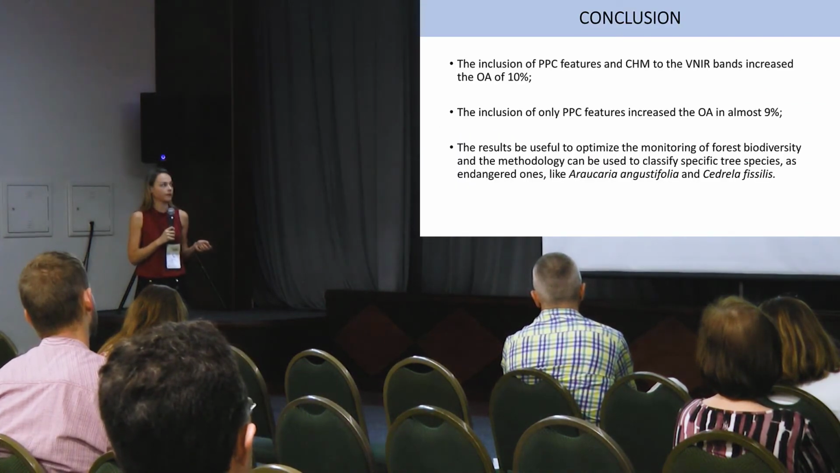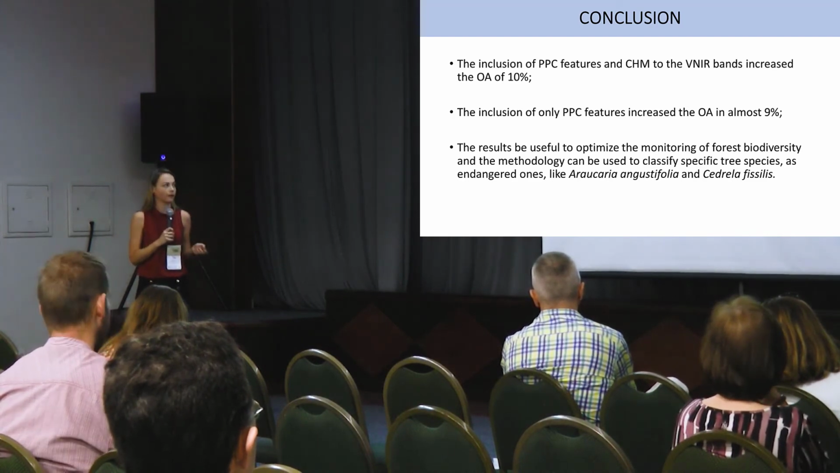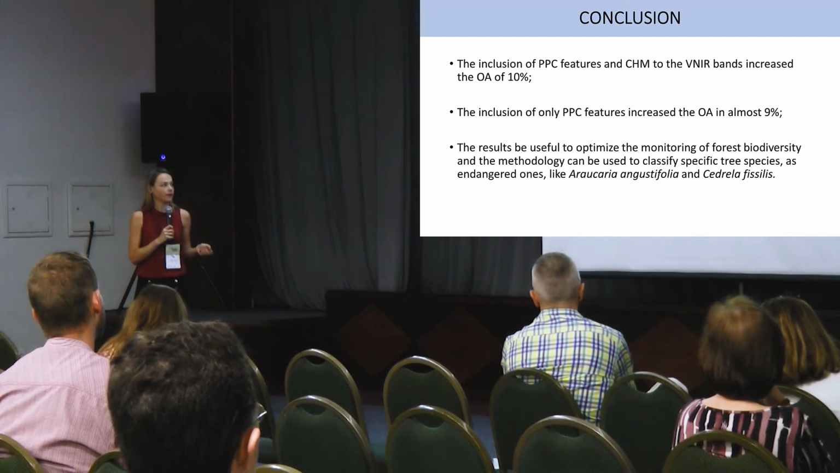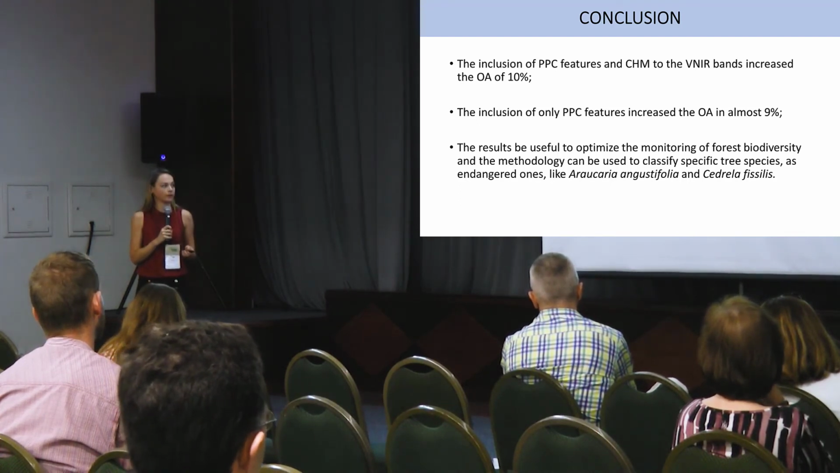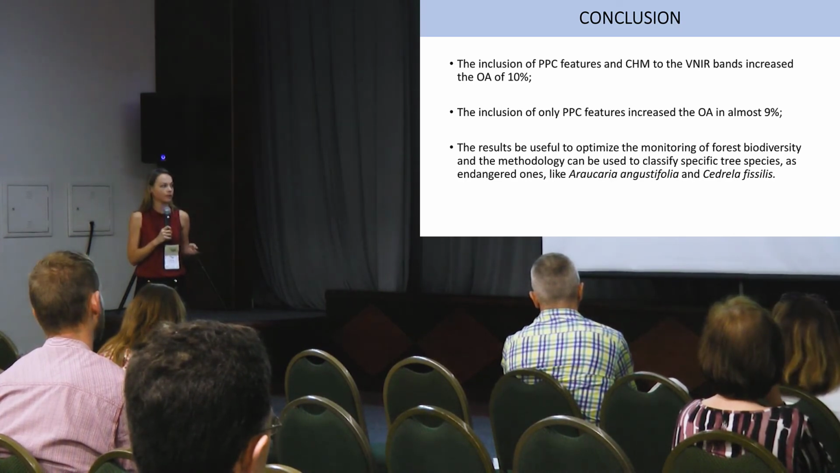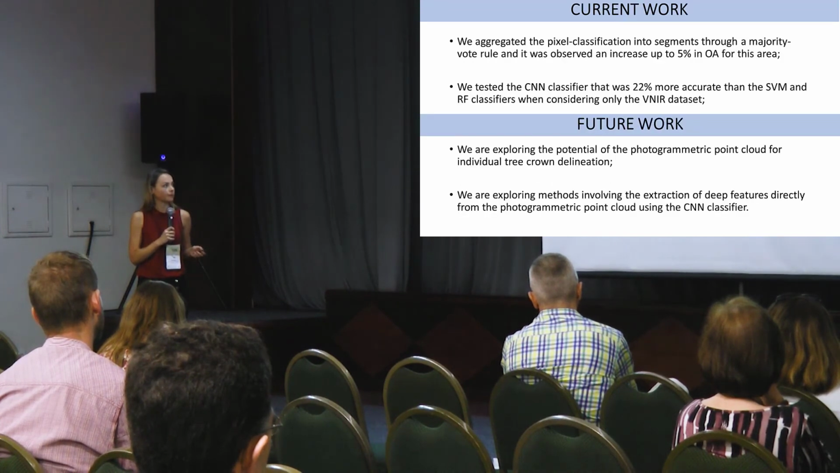So the conclusion was that the inclusion of the elevation features from the photogrammetric point cloud and the canopy height model increased accuracy by 10%, only the elevation features by 9%, and this result could be useful not only to classify a large number of tree species, but also if you want to focus on only the endangered ones, like in this case the Araucaria and Segrella species.